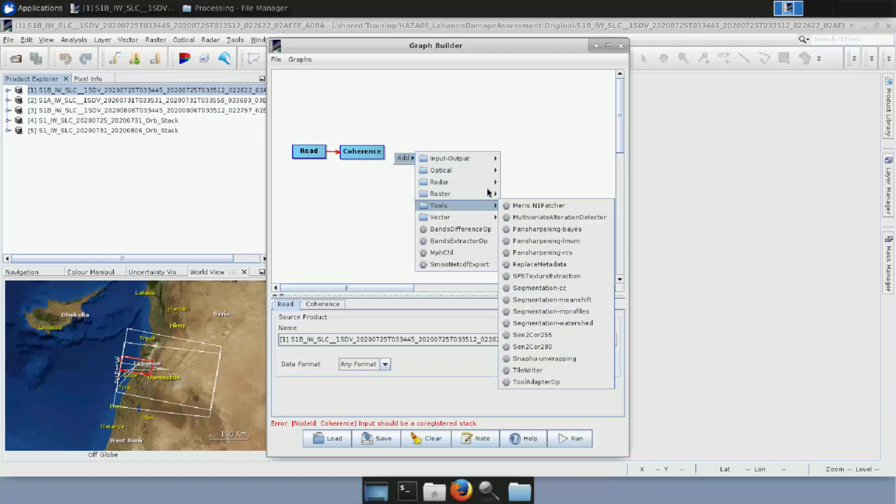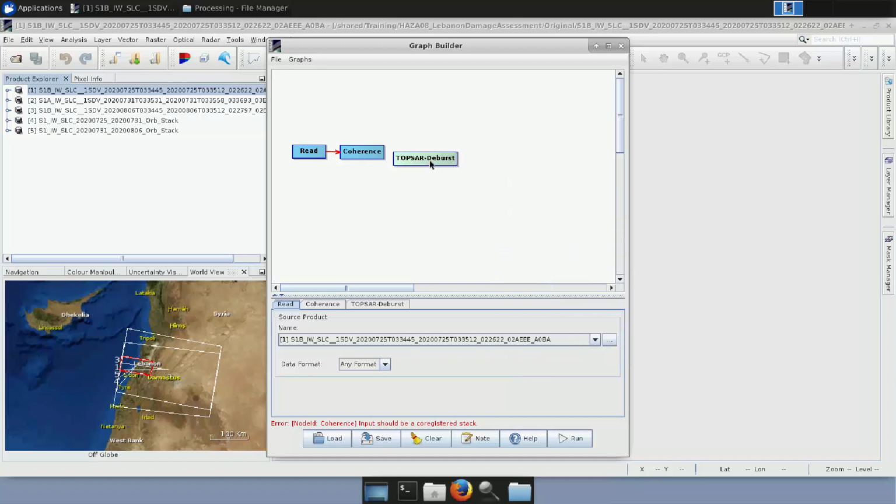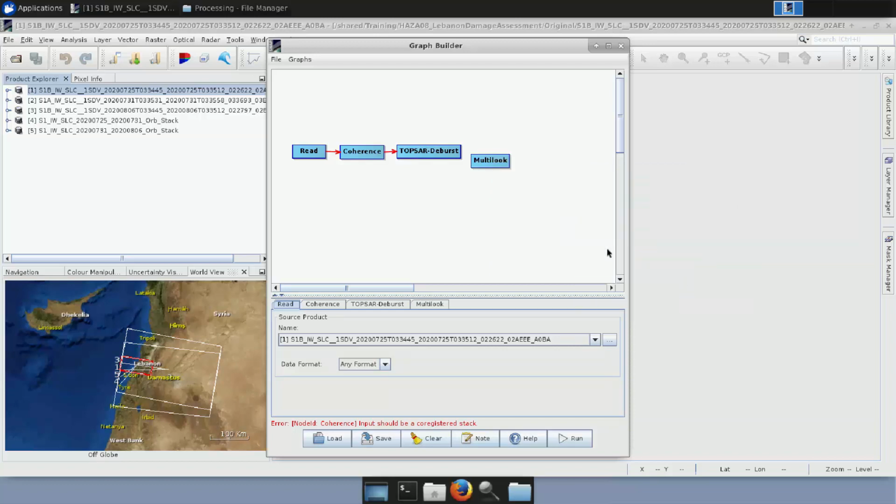We go to Add, Radar, Sentinel-1 TOPS, TOPS Deburst, and we add it here, and we connect it to the coherence. The next operator will be the multi-looking operator because we want to obtain square pixels. We right-click, we go to Add, Radar, SAR Utilities, Multi-Look, we add it and we connect it.